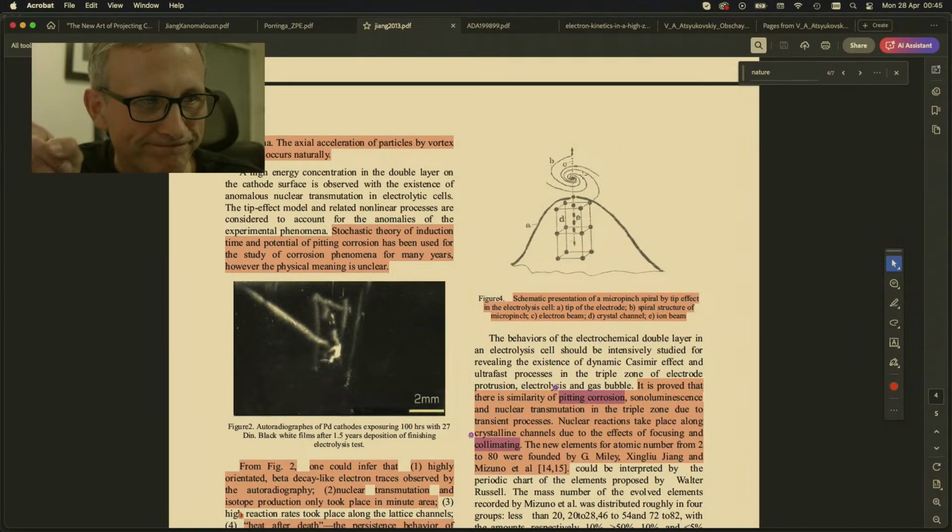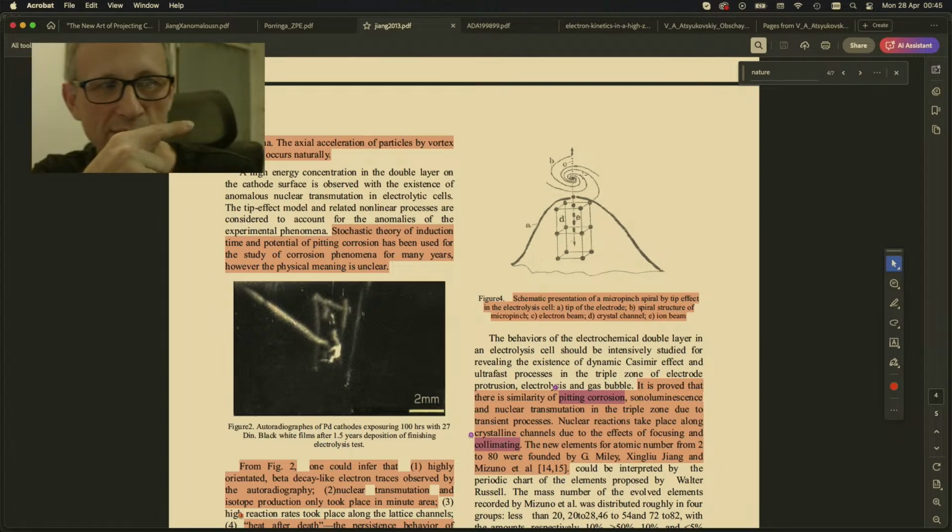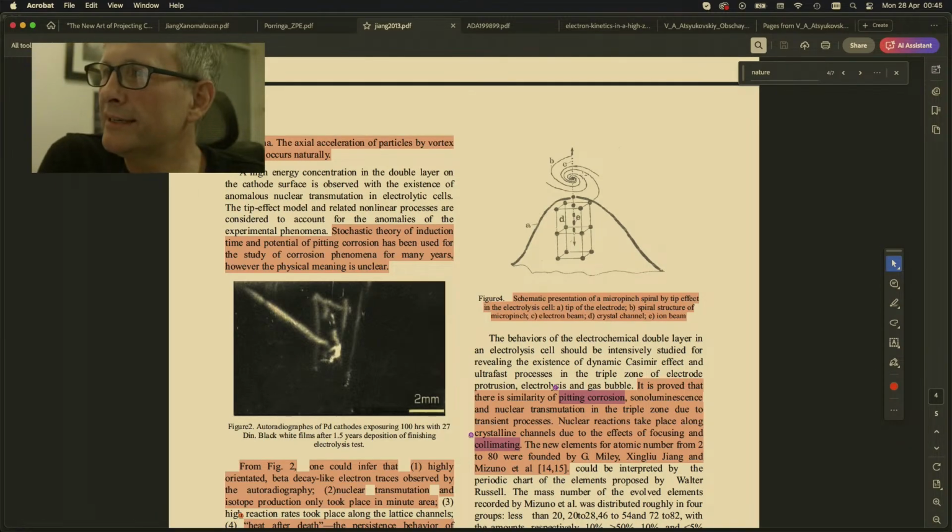Right, so I'm going to answer some questions here. But I want to thank, and I want to not thank Nature. Of course, Nature Scientific Reports published my work with Binder and Huang et al. So that's great. But had they published this work over here back in 1989, we might be in a very different place.